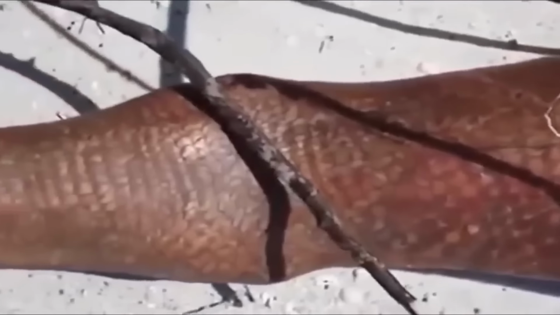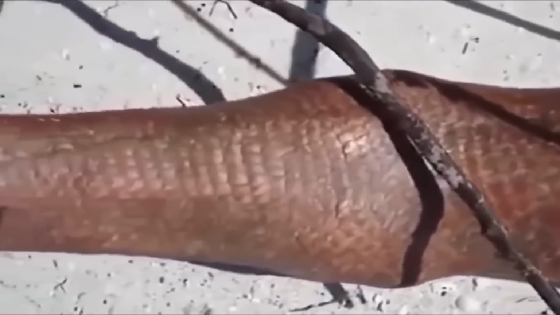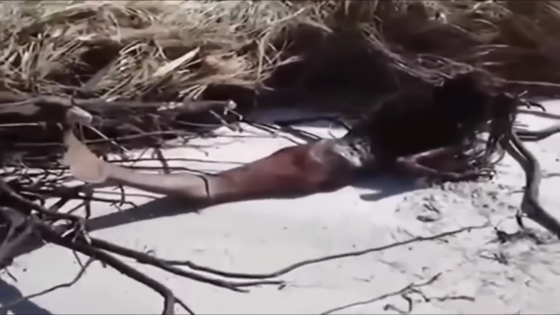However, there's a possibility that this could be a fake or a prop deliberately placed there by someone. The suspicion arises because the creature's appearance suggests it might be a wooden model created for a specific effect. Regardless of its authenticity, the creature in the video does convey a creepy and unsettling vibe.